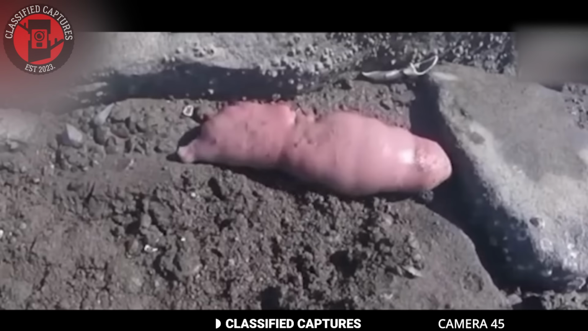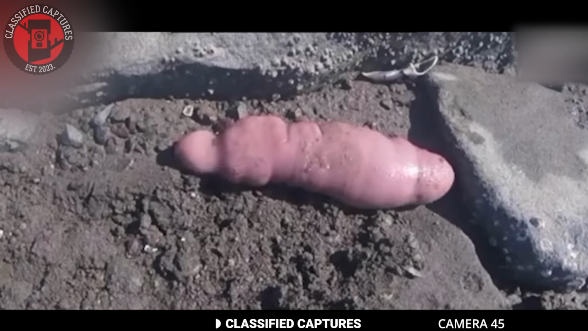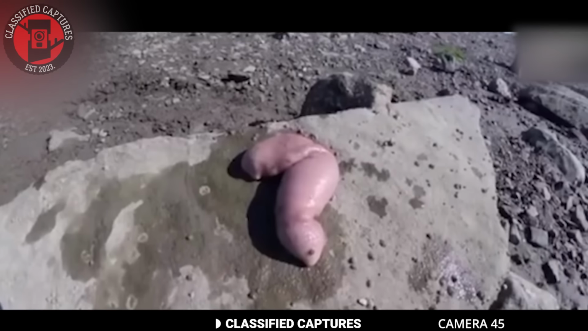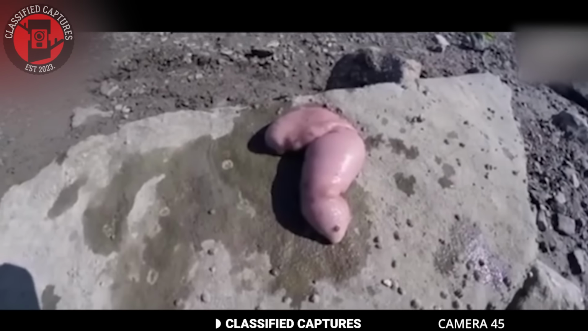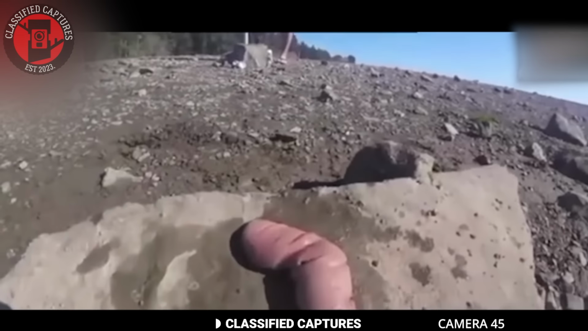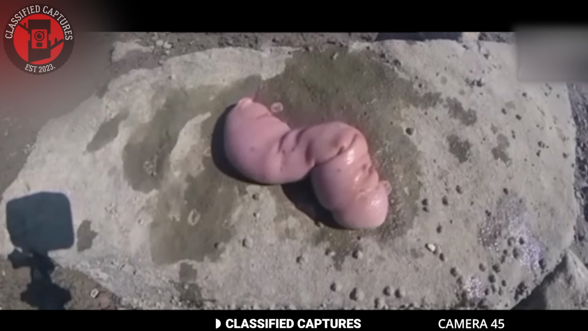Some speculate that it could be a type of sea cucumber, given its soft body and lack of appendages. For those unfamiliar, sea cucumbers are known for their unusual shapes and movements, so it wouldn't be surprising if this creature belonged to that category. However, others think it might be something else entirely different, perhaps an undiscovered species. Wild, I know, but what do you think?